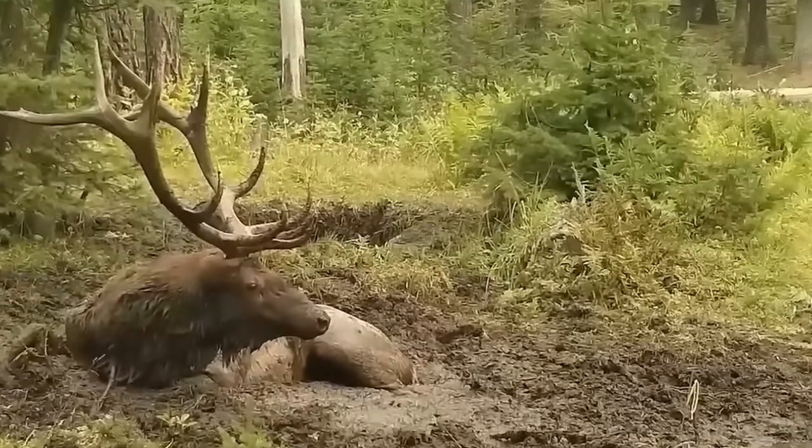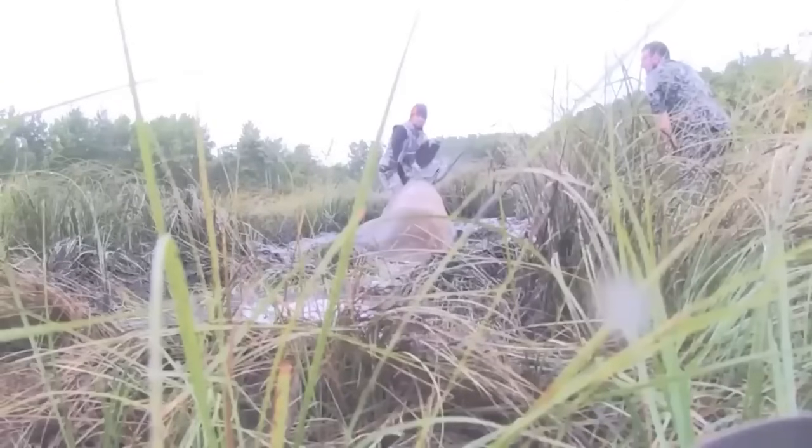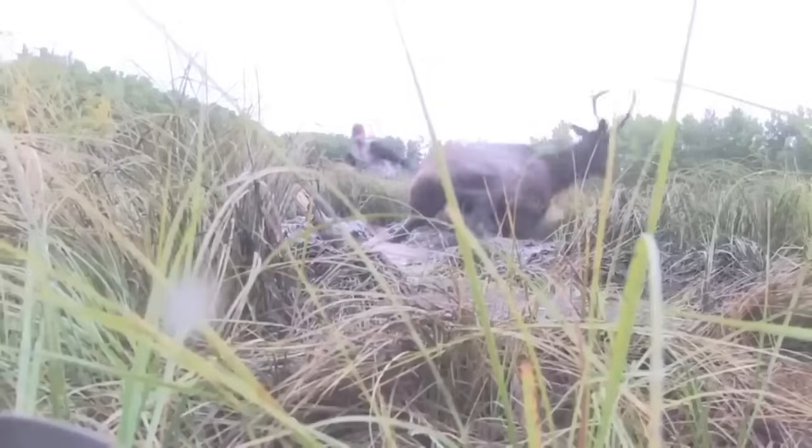Luckily, the trail cam's presence alerted a nearby rescue team, who rushed to the elk's aid and successfully pulled the struggling creature from the muck.